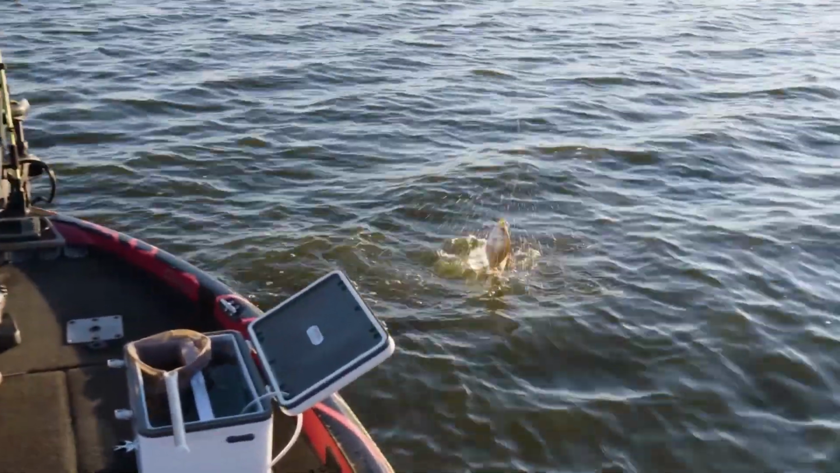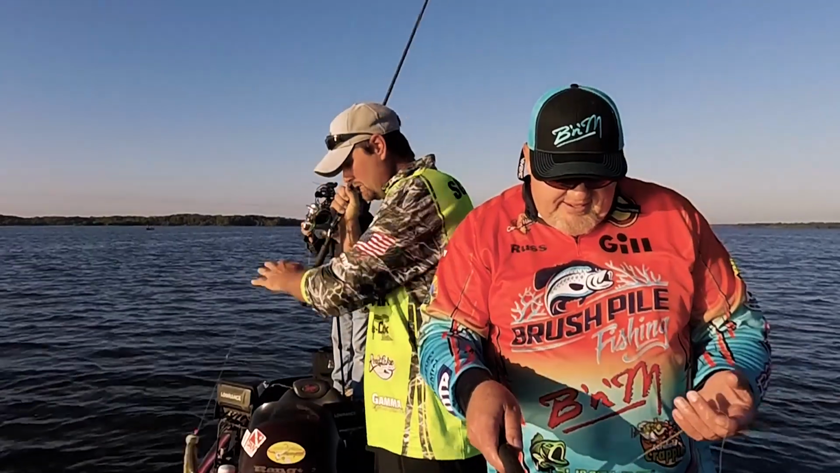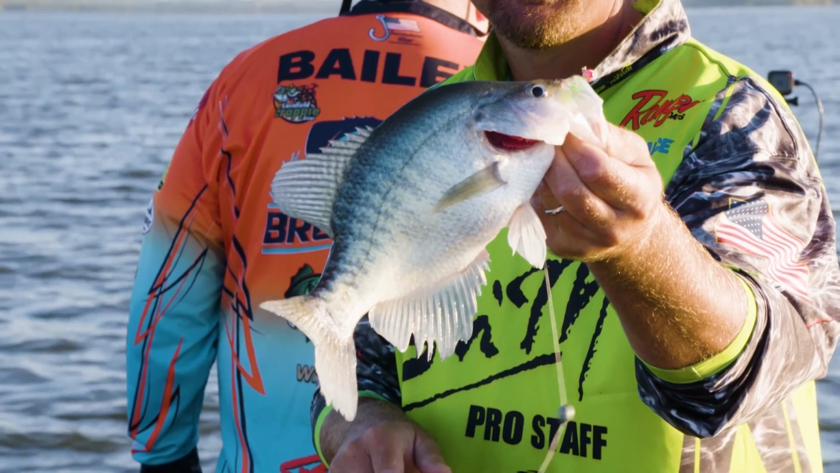Oh, there's another good one. There you go. He's in the boat. Now that is a little more what we're looking for. Getting closer anyways.